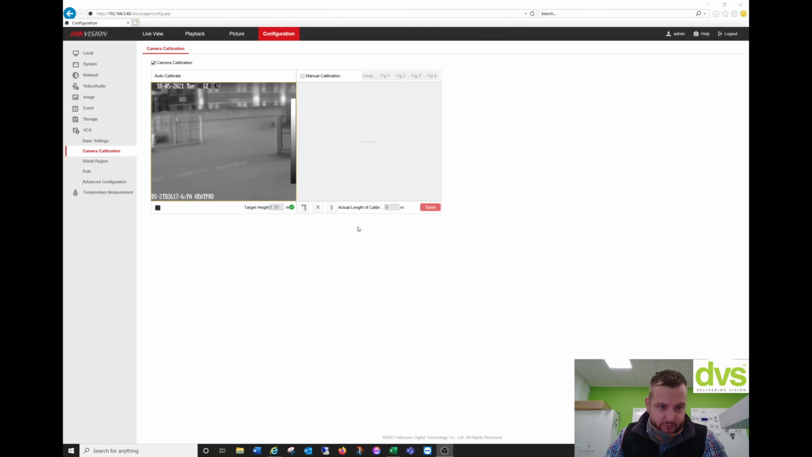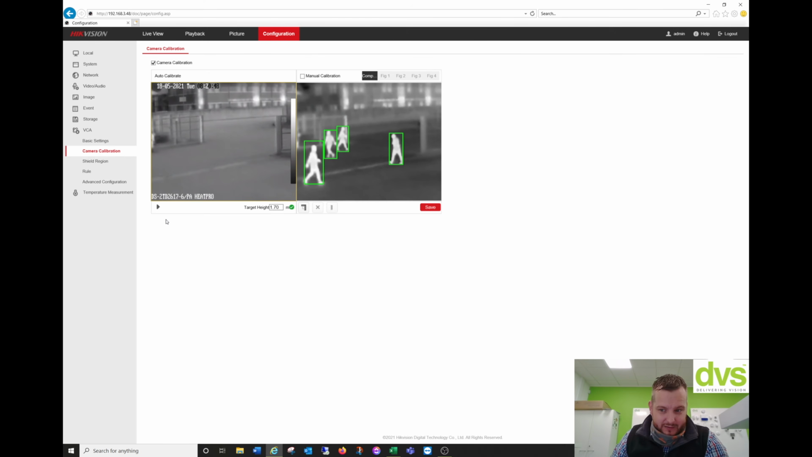Okay, that's me back from doing my zigzagging across. So we're going to stop this now and see if it calibrated. Auto calibration succeeded, look. And you can see there, it's picked me up zigzagging across that field of view. We're going to click save. And now that camera is calibrated. Once we've finished the calibration, sorry, I'm out of breath because I had to run and do that. So we can untick that.